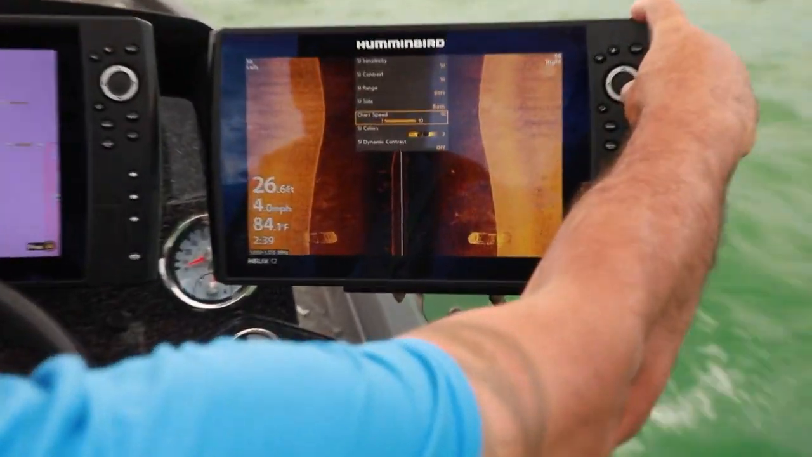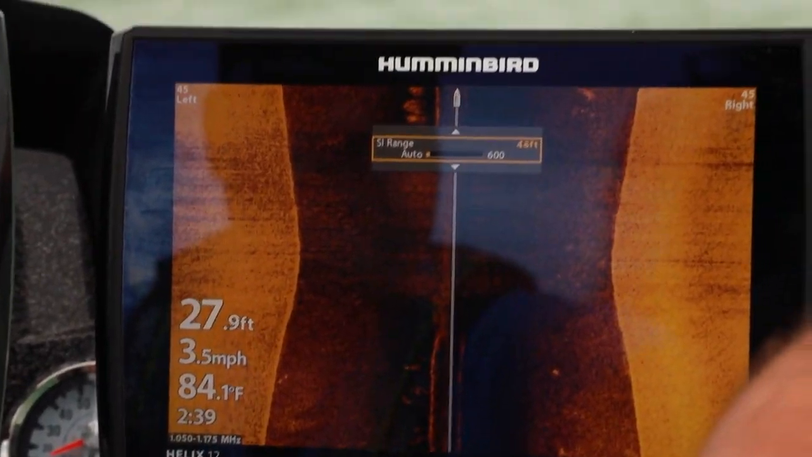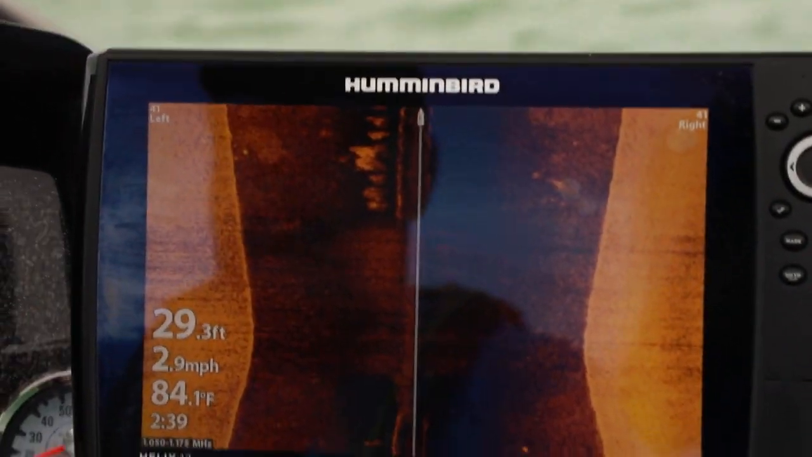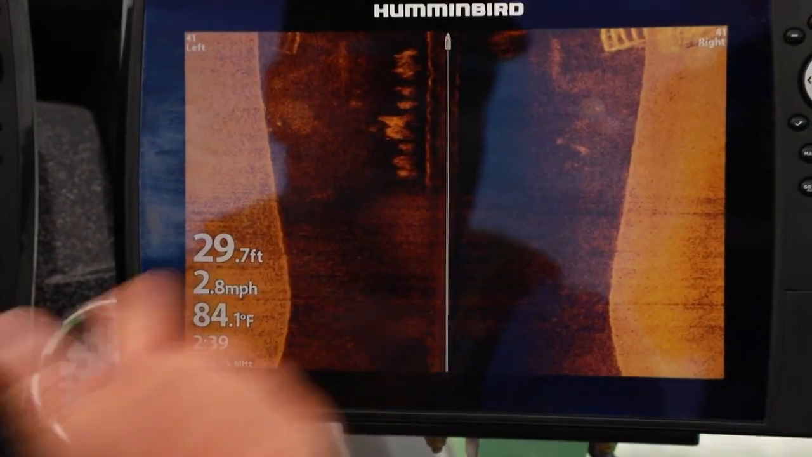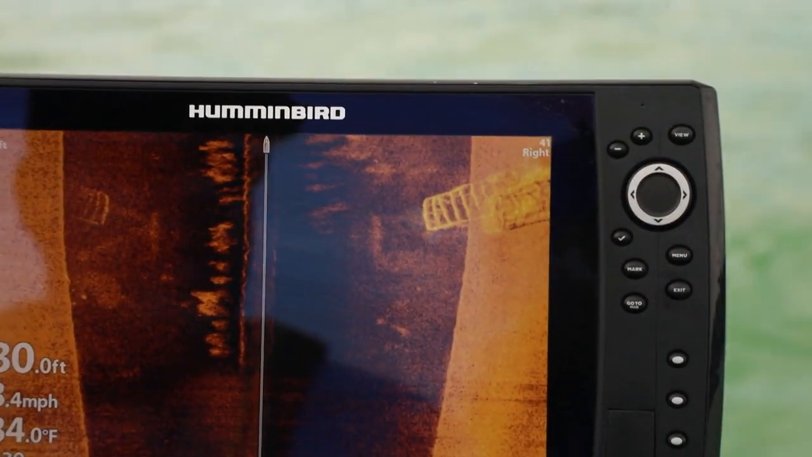I'll even bring it in. So let's bring it in to 40 feet. You'll just see the clutter of my motor right there. Look, look, look. It's just a complete boat lift right there.